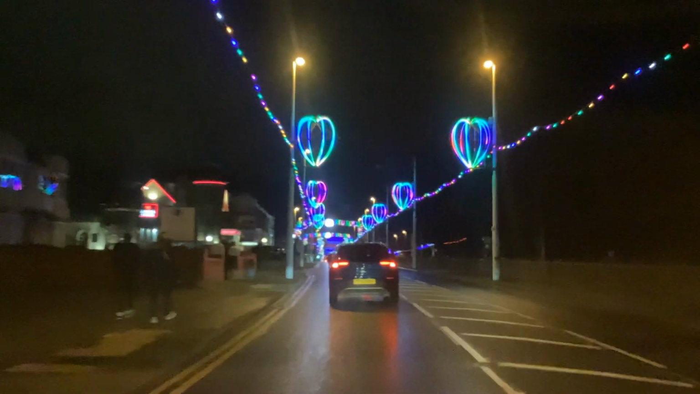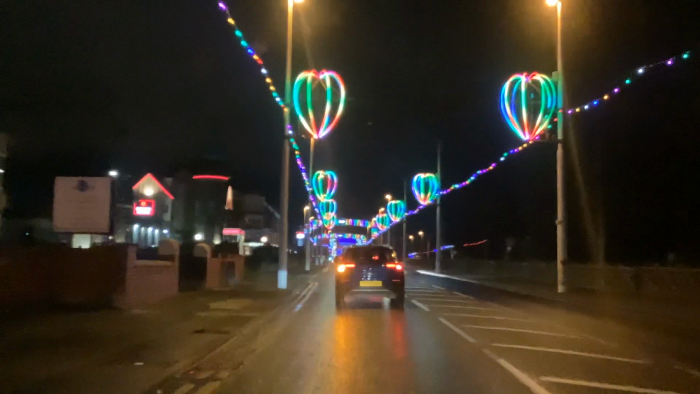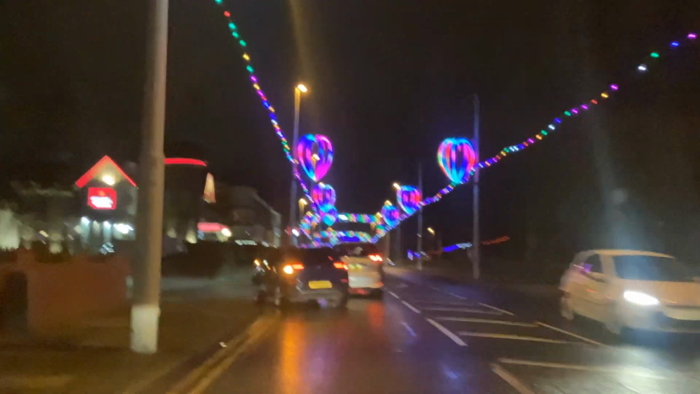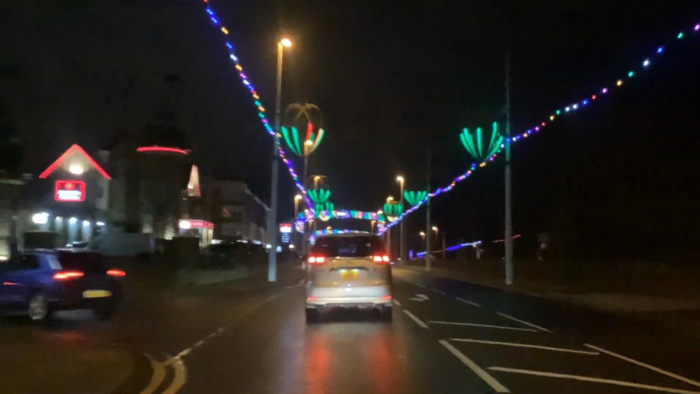Okay, looks like we're coming to a traffic slowing here for some reason. Okay, what we'll do is we'll nip around this. We've already seen these anyway, so we're going to head towards Dixon Road, so we'll just nip around this. If I turn right here, this should take me towards the back of the Savoy.